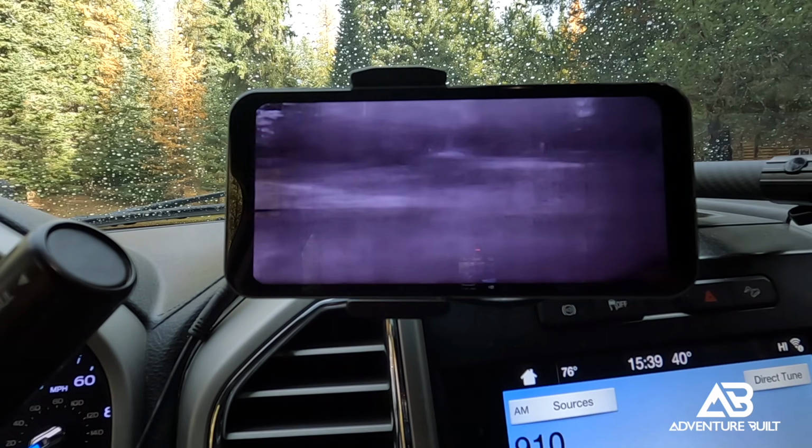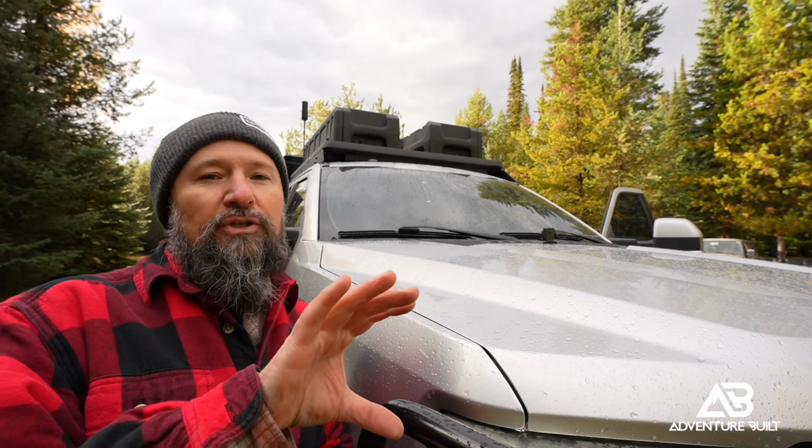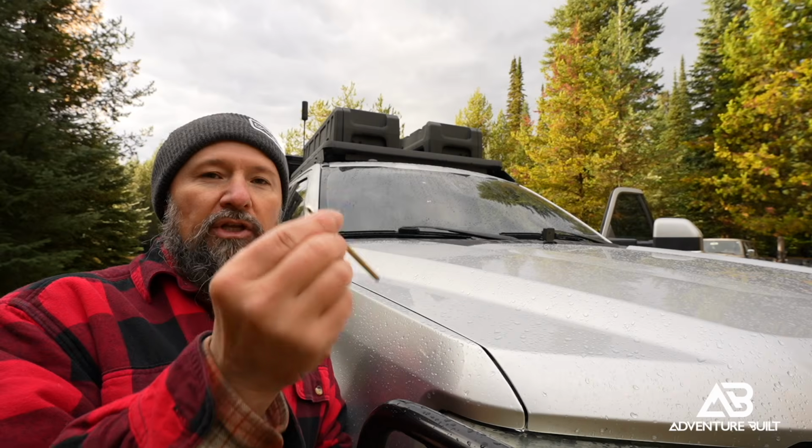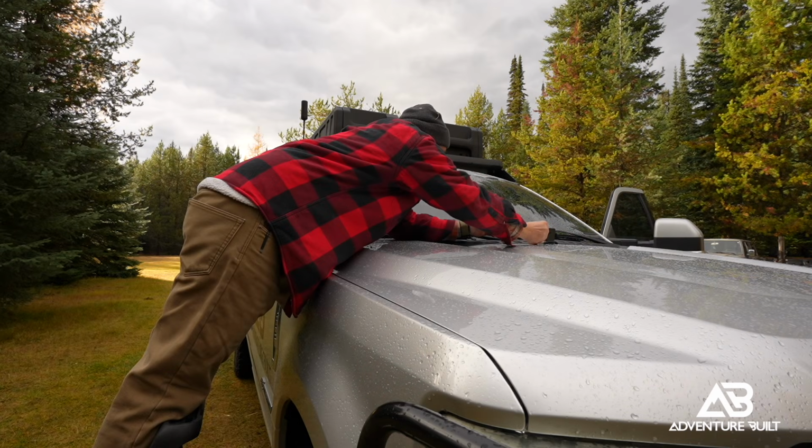Very cool. However, the camera is tilted a little bit too far down, so I'm going to use the other wrench here that's included in the kit, and I'm going to angle the camera up just a little bit to get less of the hood and more of down the road.